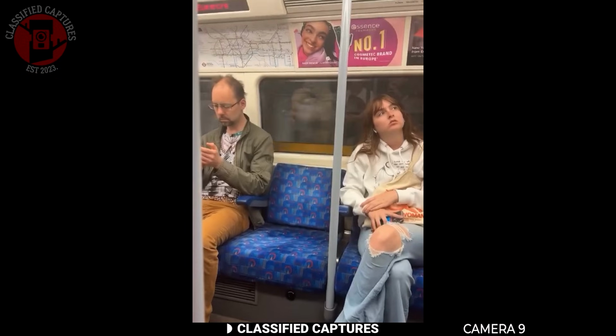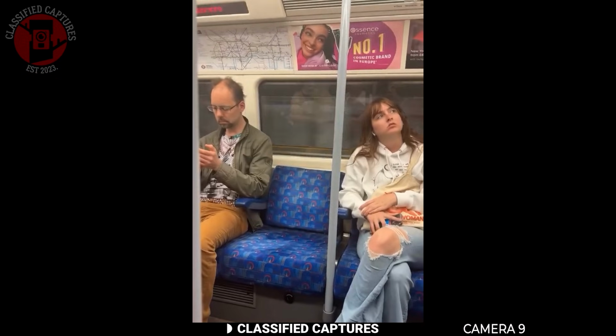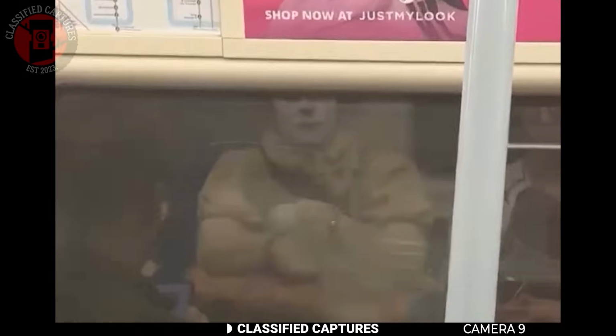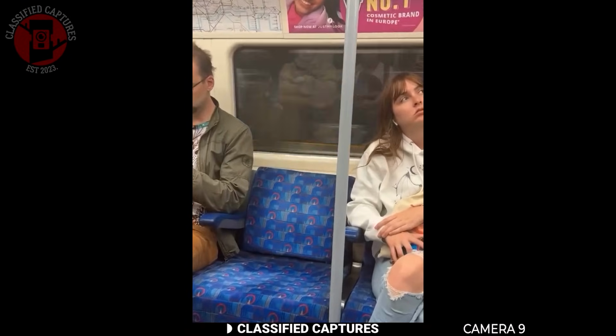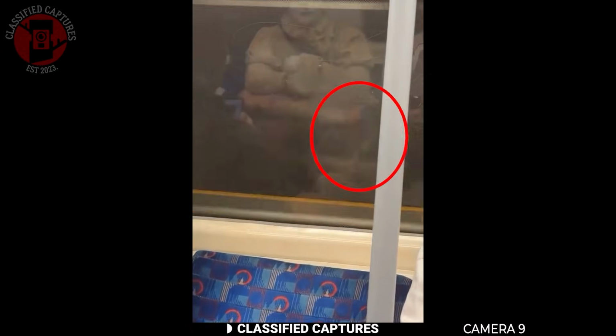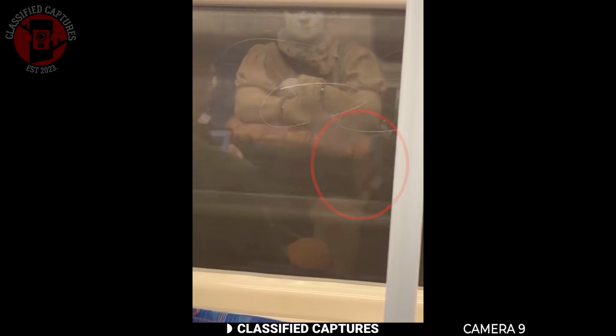She didn't want to seem rude, so she pointed her phone camera at the window opposite her, which reflected the man sitting beside her. In the footage, you can clearly see the Pennywise costume in the reflection. It already looked unsettling enough, but then as she zoomed in on the reflection, something strange appeared. For just a brief second, another face showed up in the window. It was a pale, ghostly face. It looked eerily similar to Pennywise's pale complexion, but blank and expressionless. Then, just as quickly as it appeared, it vanished.